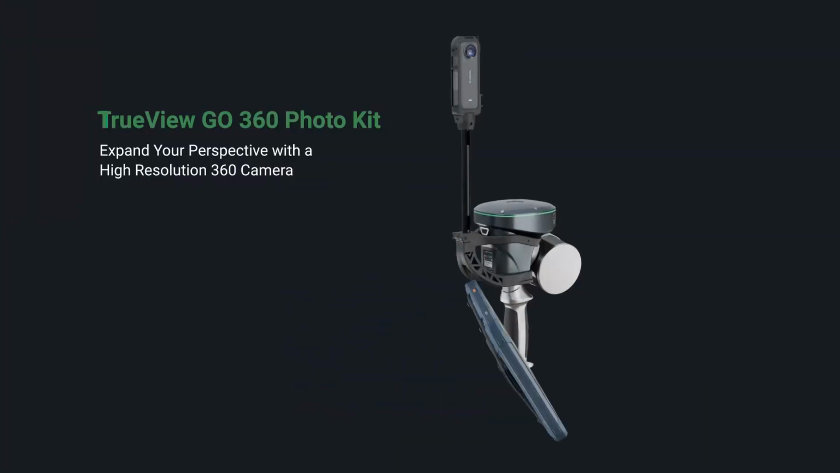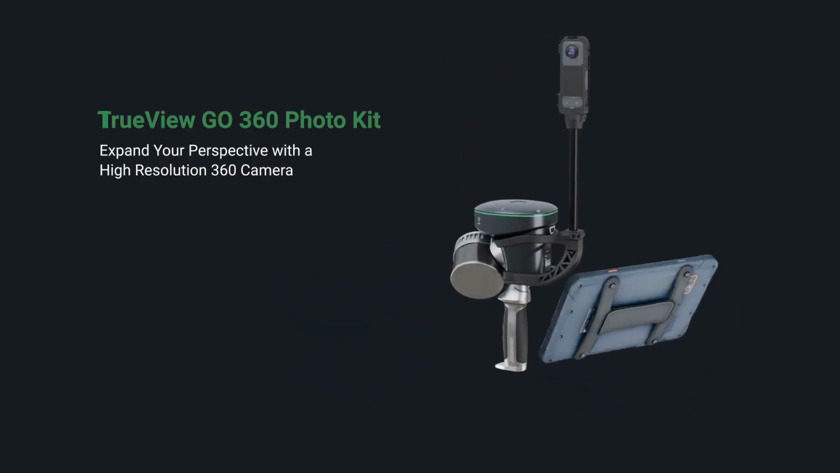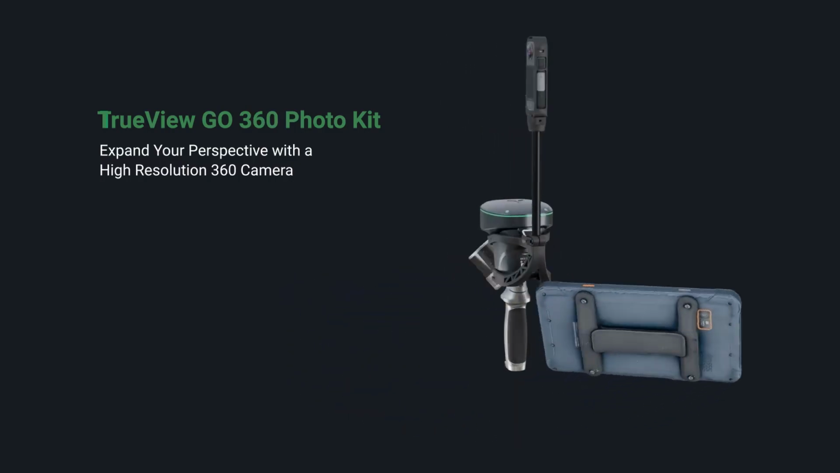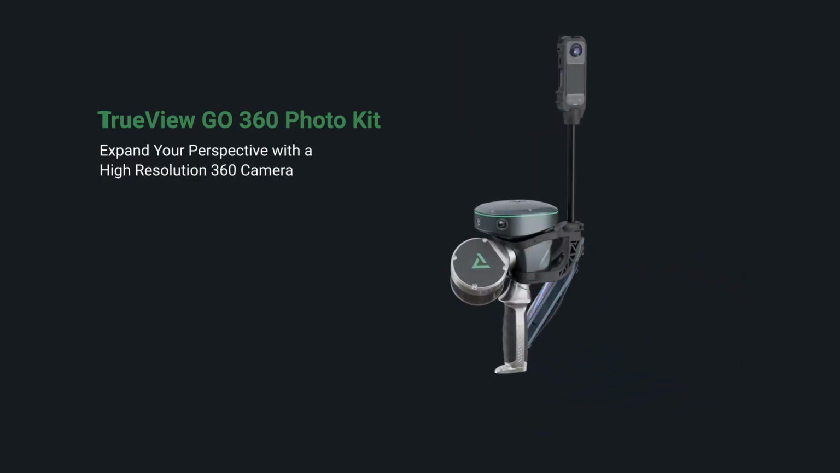Now, the TrueView GO 360 photo kit allows for integration of the Insta360 camera for a 360-degree field of view for image exploration. Now, the Insta360 camera is a separate purchase from our kit, but it does allow you to collect those photos and your TrueView GO data at the same time. So let's dive into this data set I have here on my machine.